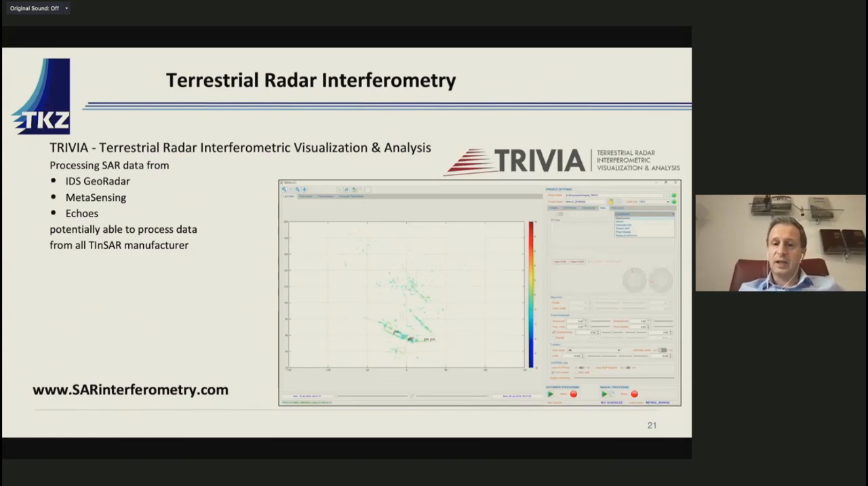This kind of data can be achieved by different instruments. What we developed in my research group over the last years was a software that is dedicated to process this data. At present, it's compatible with different radars produced by different manufacturers like IDS, Metasensing, Ecos. And this software is very powerful, as it allows a lot of customization of analysis, also in very complex situations with poor reflectivity, and is now used in a lot of cases also for dam monitoring.